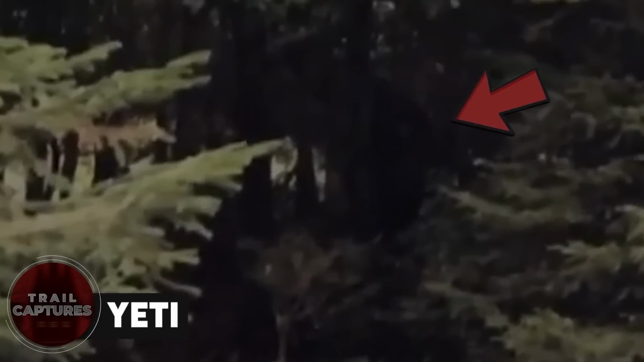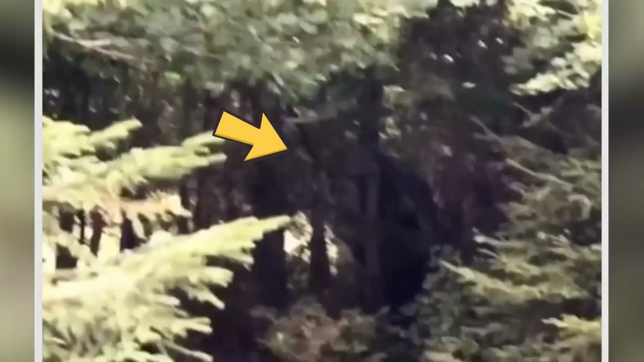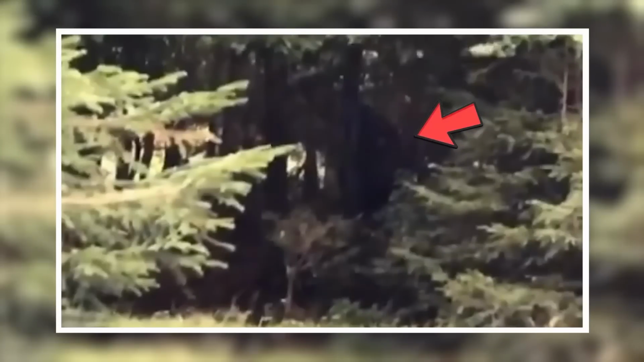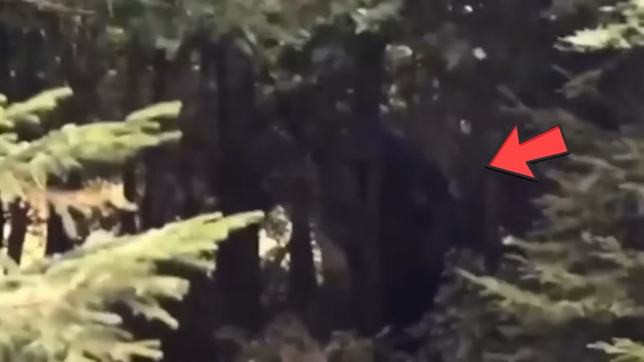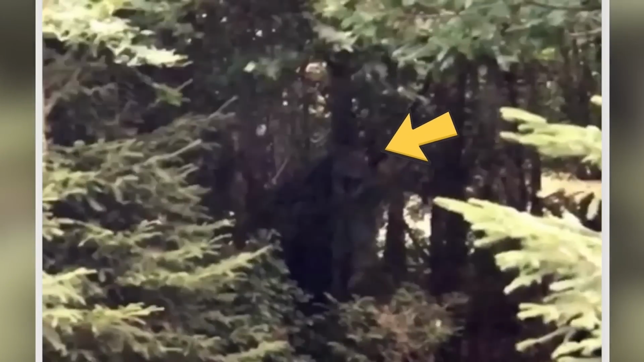Yeti. Out of this minute-long video, you only see it at the very end. A very huge creature doing something under the shade of a tree. According to the person who recorded this, it was a Yeti. But nothing is for sure, as no one had ever seen anything like that in the area before. Hence, the mystery remains unsolved since forever.